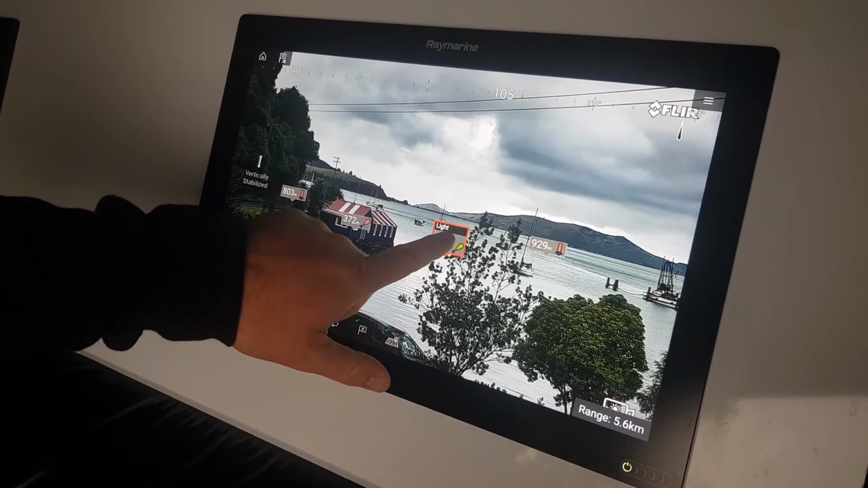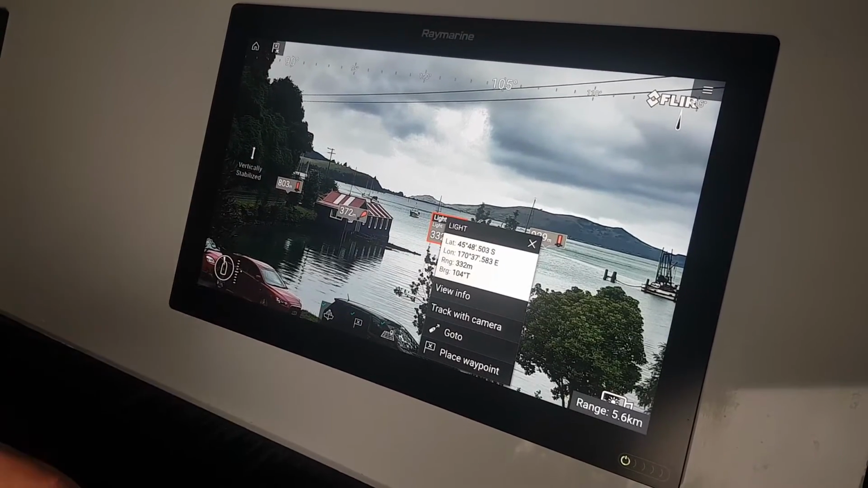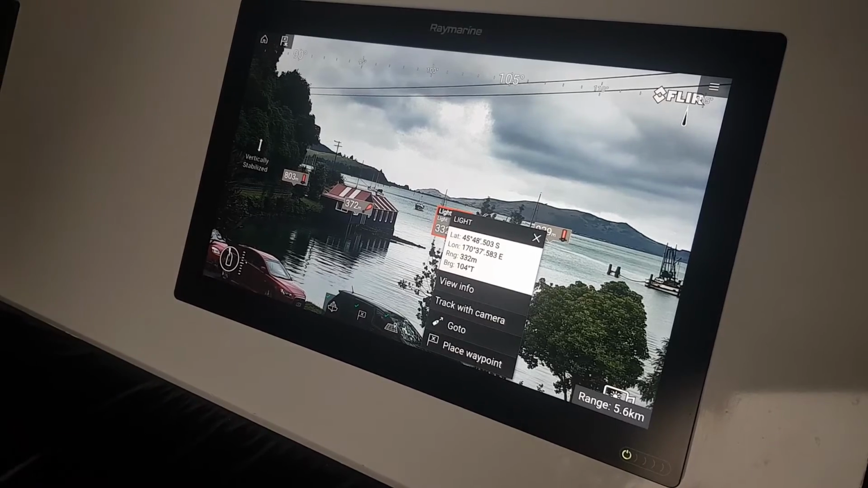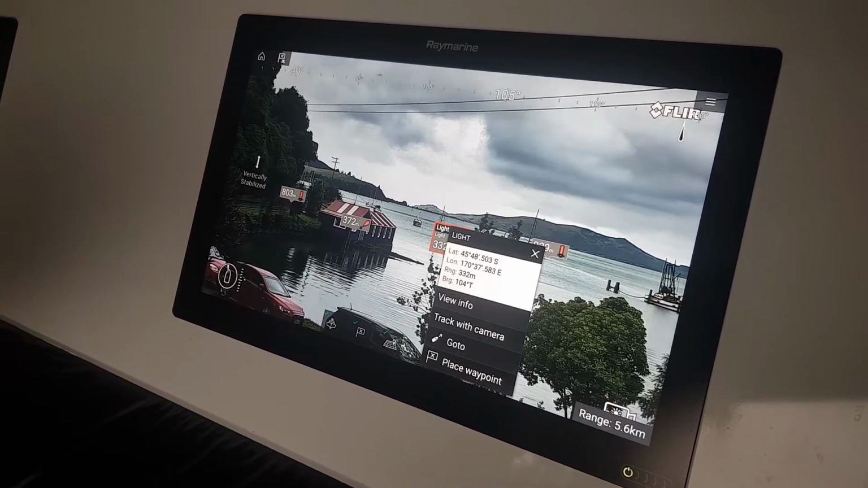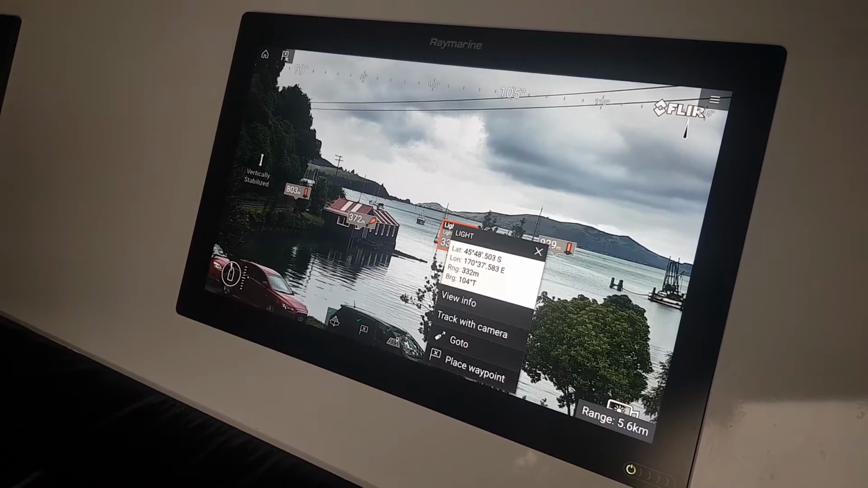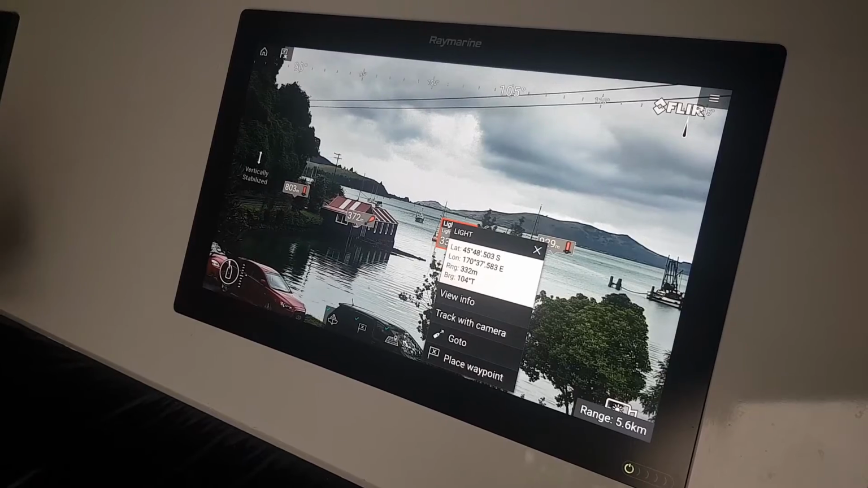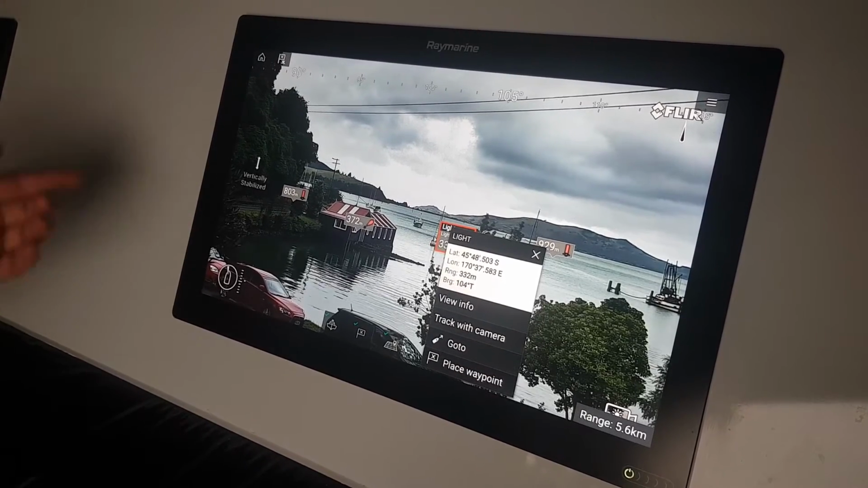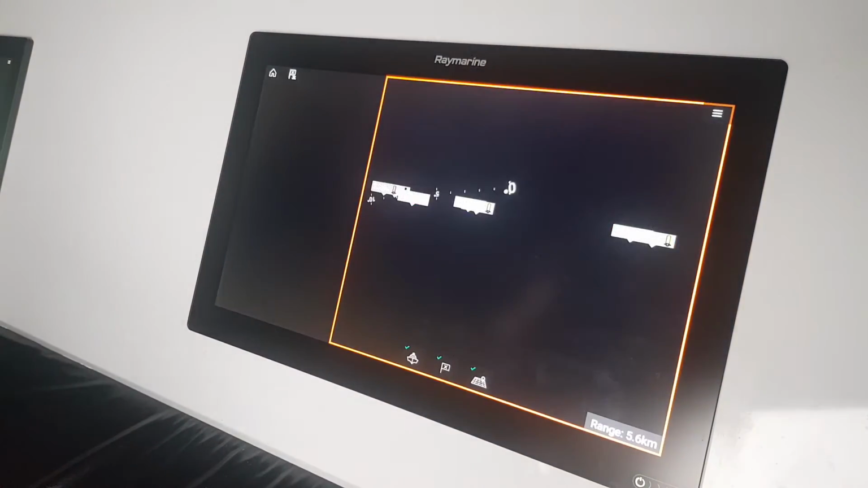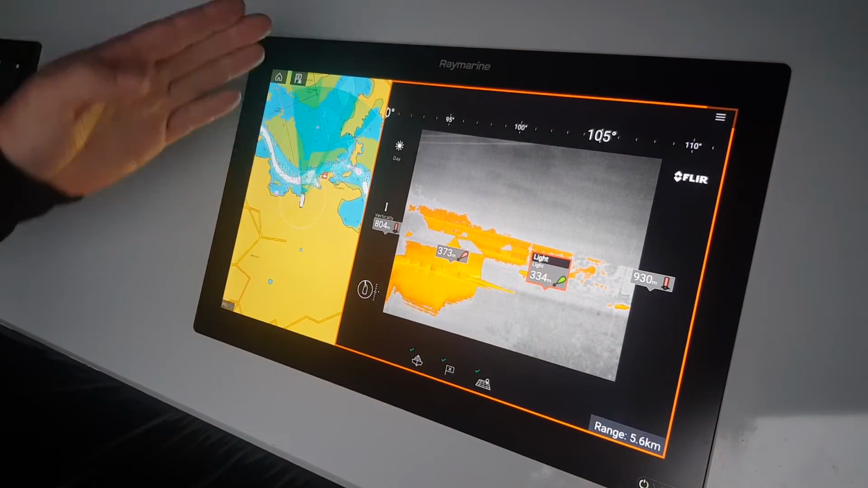Basically what you can do is press and hold on any target that comes up. You firstly have a track with camera. That means the camera will track to that target and stay fixed on it until you move off it. So if you are pivoting around in a man overboard situation, it keeps your camera fixed on the physical person in the water. The other good thing is when you integrate it with your chart, you get the cone of where the camera is facing in relation to your boat.